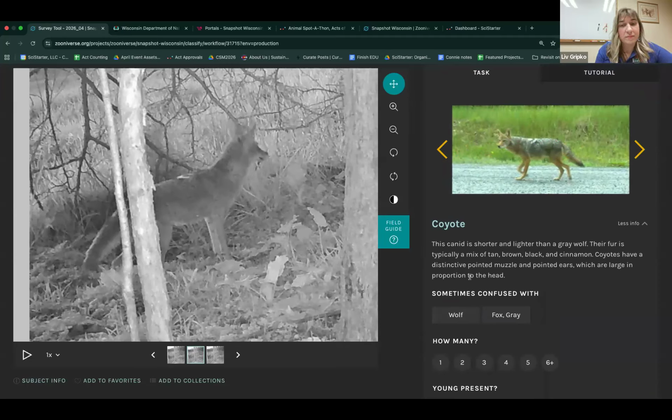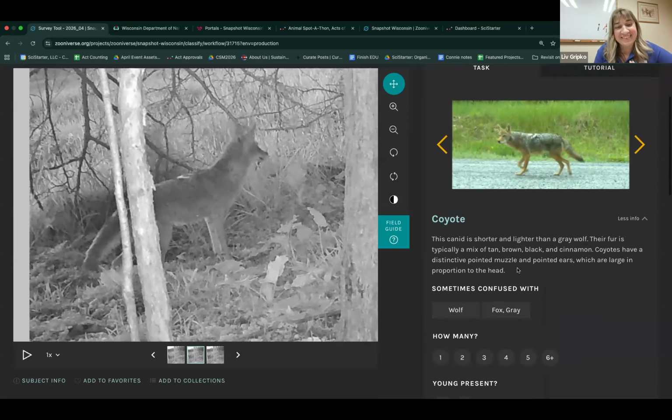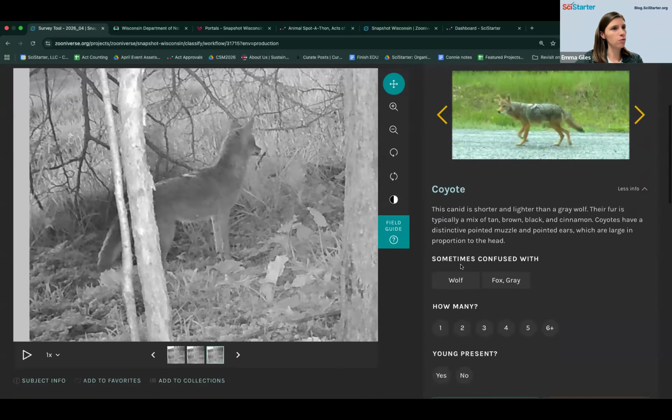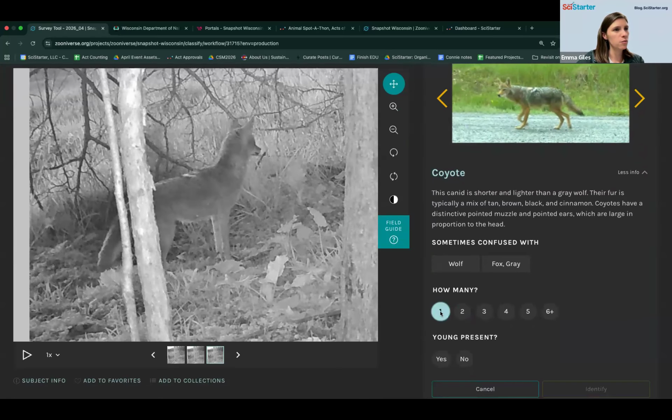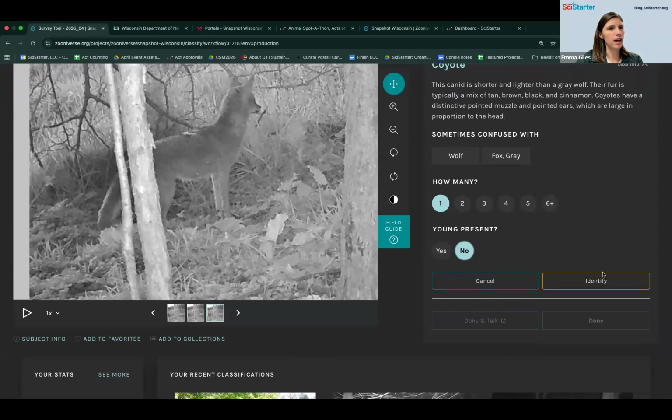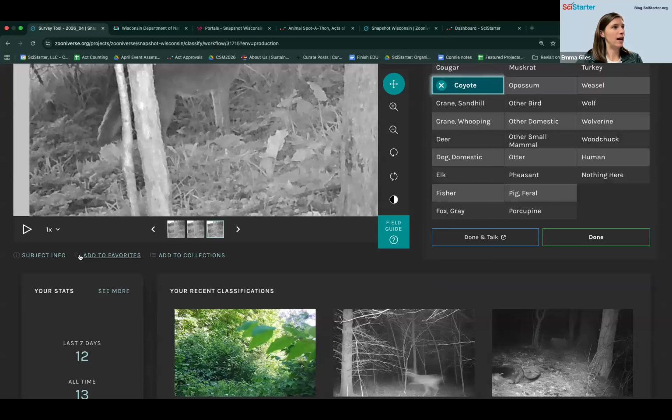Wow. Okay, that was very helpful. That was so many different animals we just went through too. I'm used to seeing coyotes, so it does definitely look like one. Okay, cool. I'm going to hit "one." It doesn't look old, but it doesn't look like a baby, so I'm going to hit "no," and then hit identify. I really like this picture too, so I'm going to add it to my favorites.